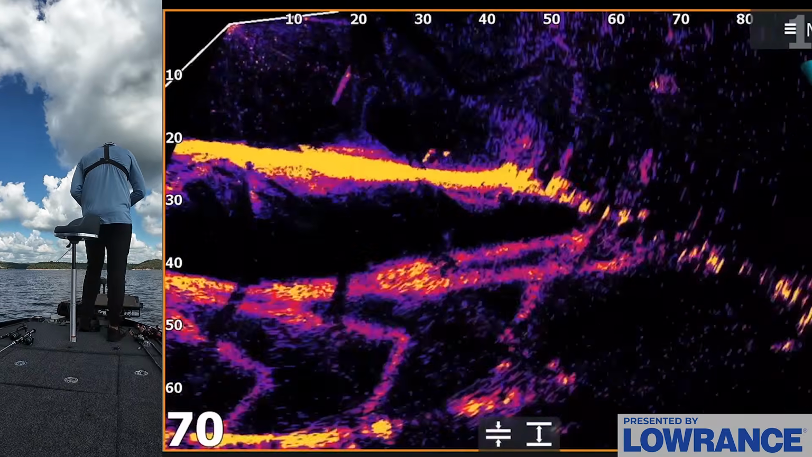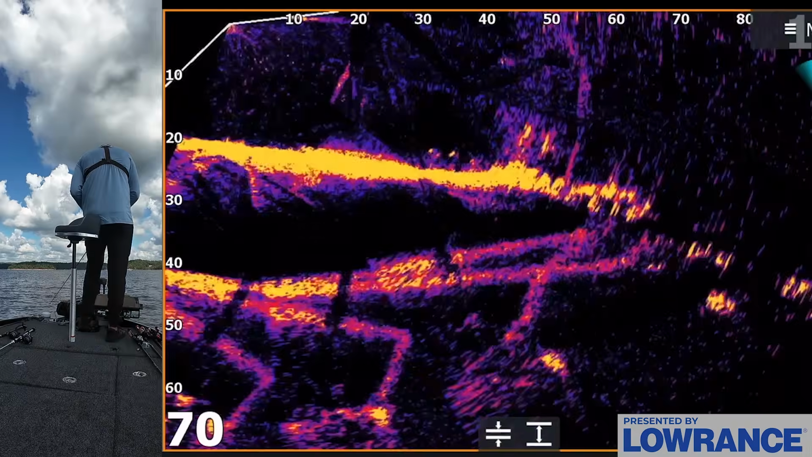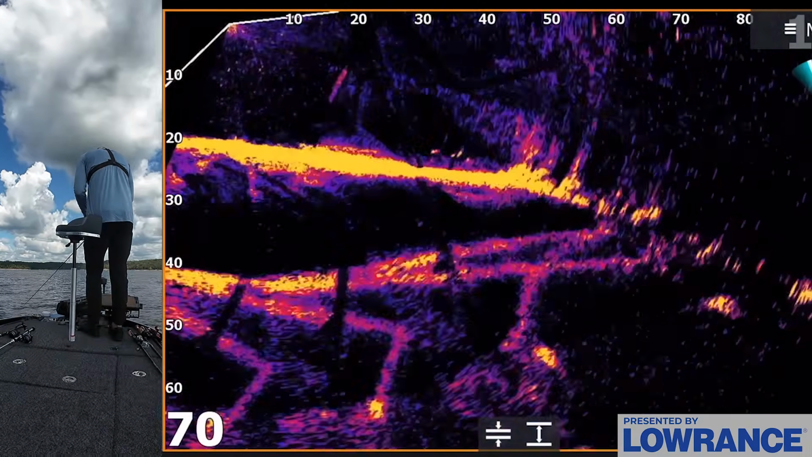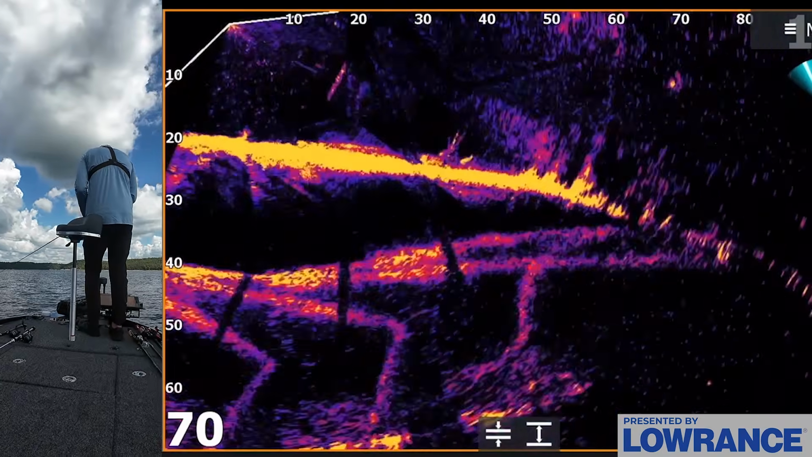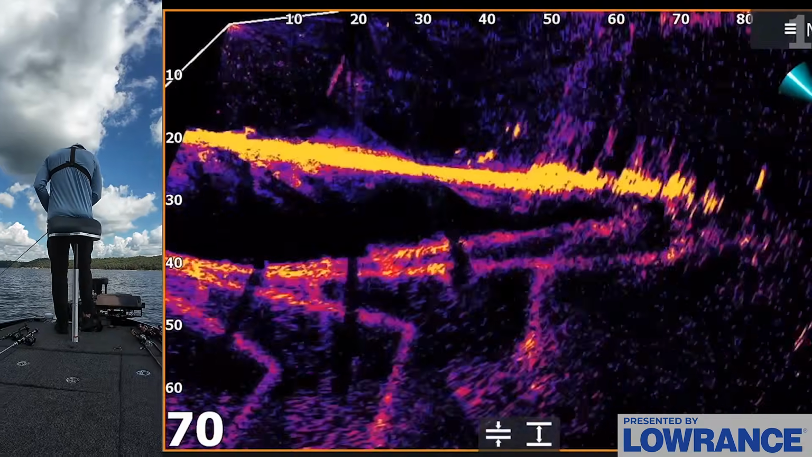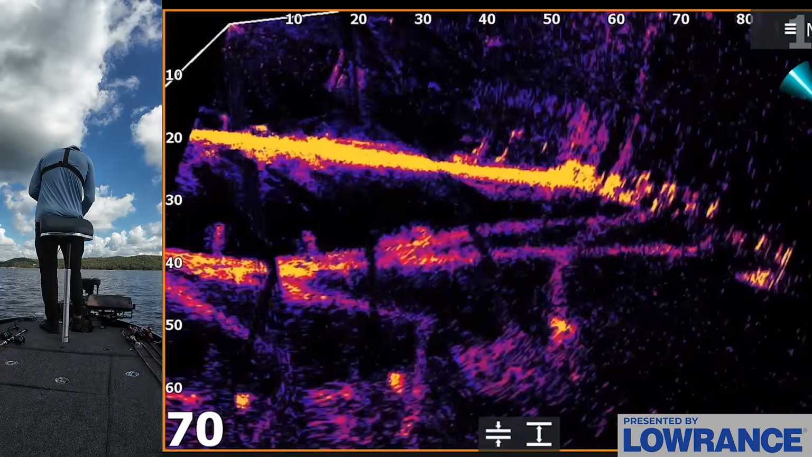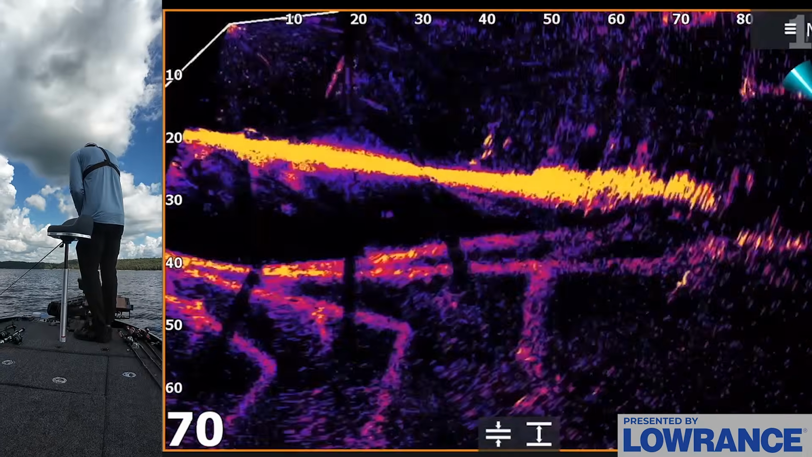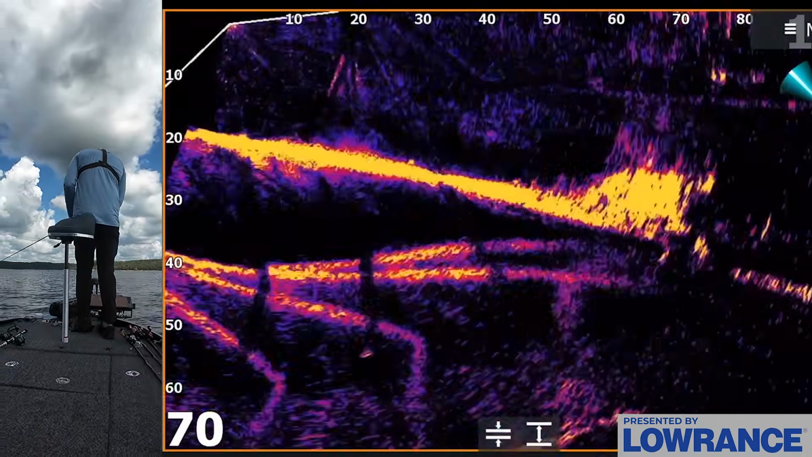Come on, fish. One just hit it again. Oh my gosh, there's like 6 of them on it. Get it, fish. Oh my gosh, look at them all come off this rock pile. One of you eat it. Let that bait sink back down.